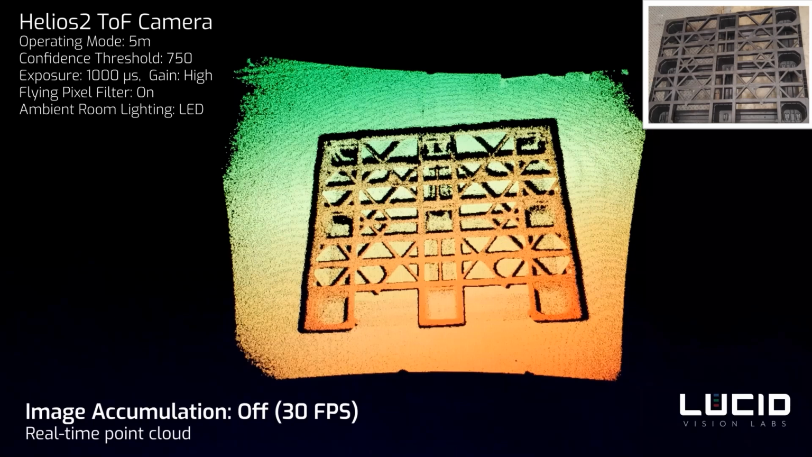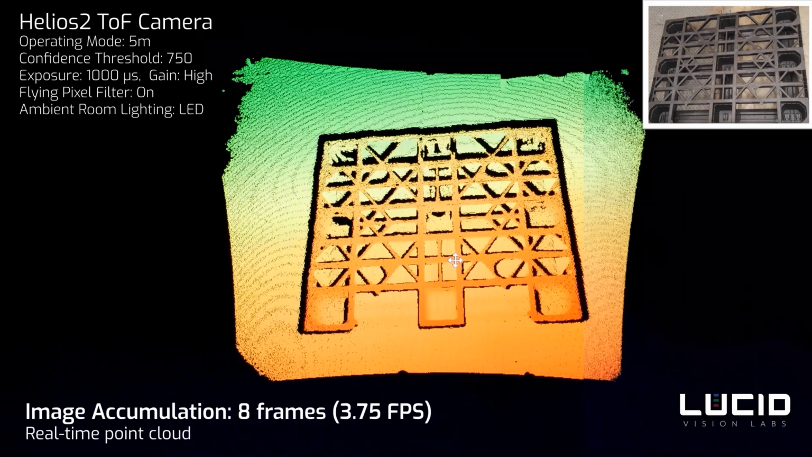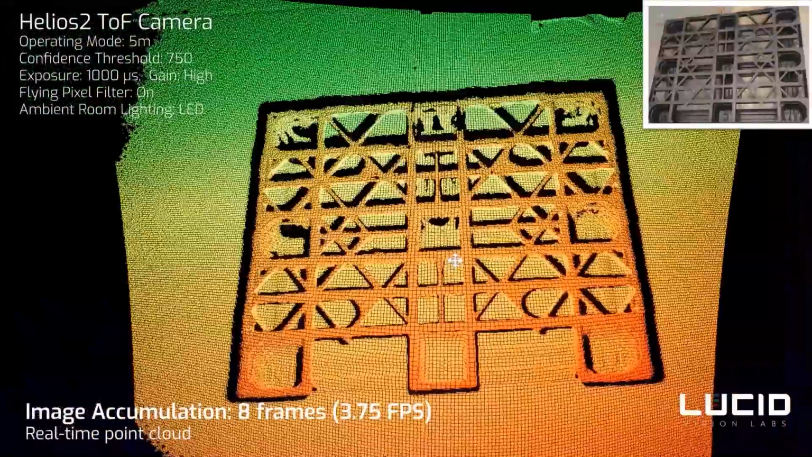One more setting that can be used to improve the 3D image quality is the image accumulation mode. By combining multiple frames in the phase domain, so we are not combining point clouds, we are combining measurements or subframes in the phase domain, we can increase the quality of the resulting point cloud.